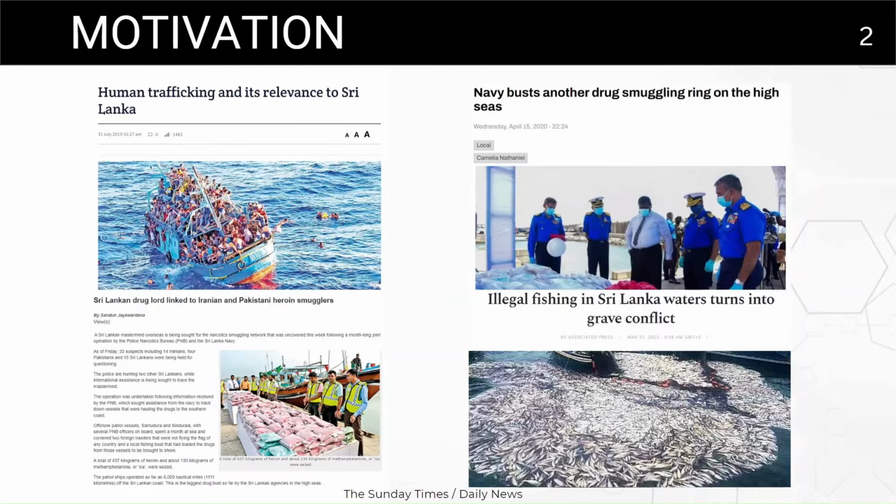Being surrounded by the sea, Sri Lanka is facing some crucial problems such as human trafficking, drug smuggling and illegal fishing. Although the Sri Lankan Navy and Coast Guard deploy continuous search rounds, it is really hard to mitigate these activities as most of them happen at night. It is also impossible to conduct search rounds 24/7 using human efforts.